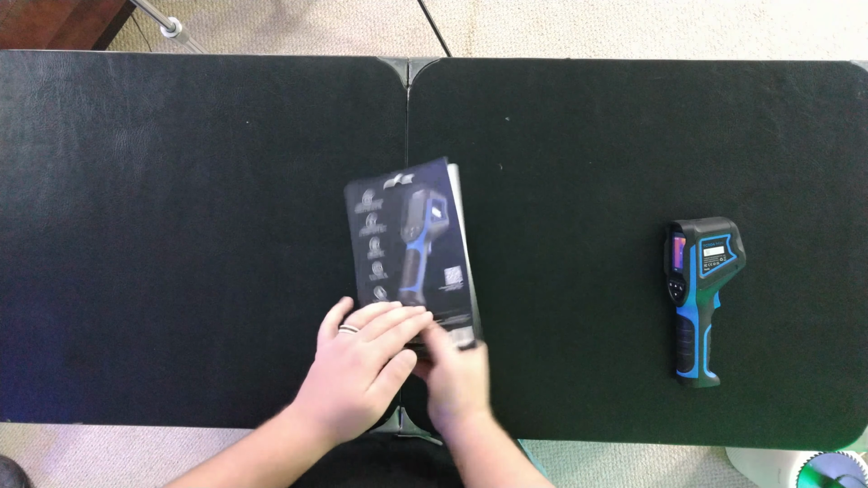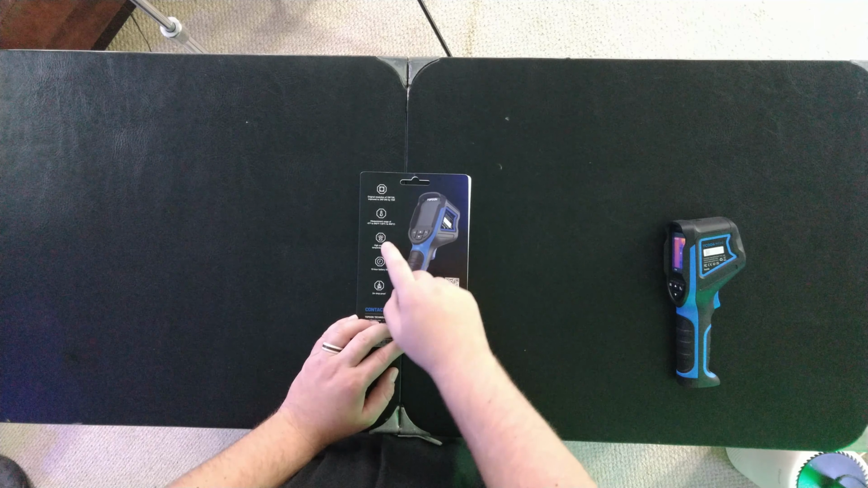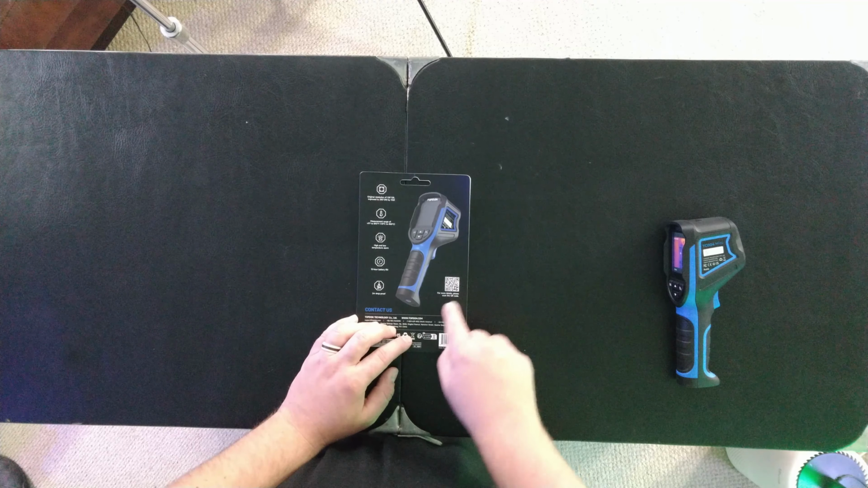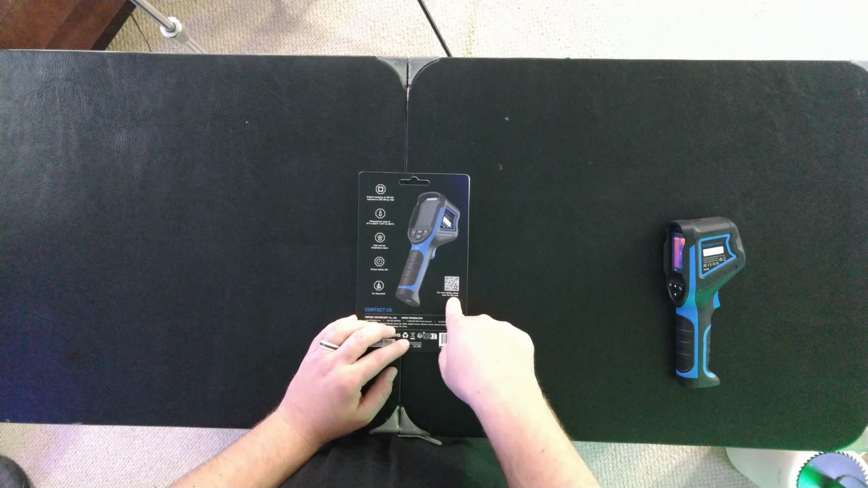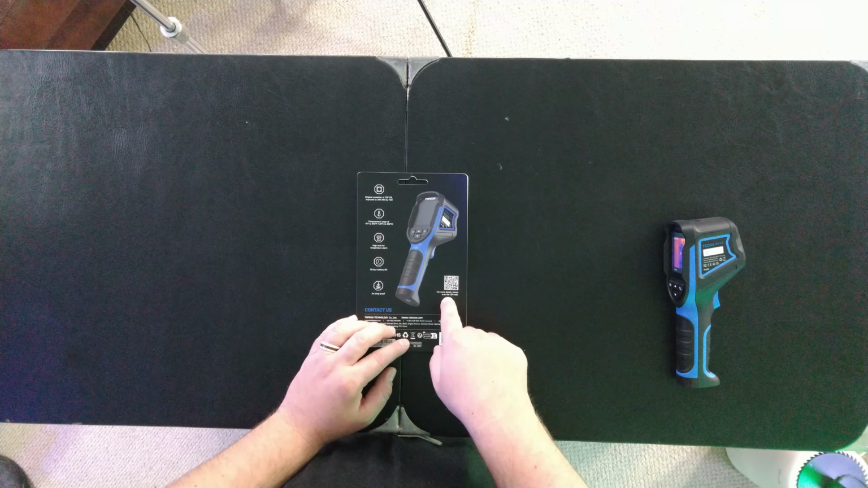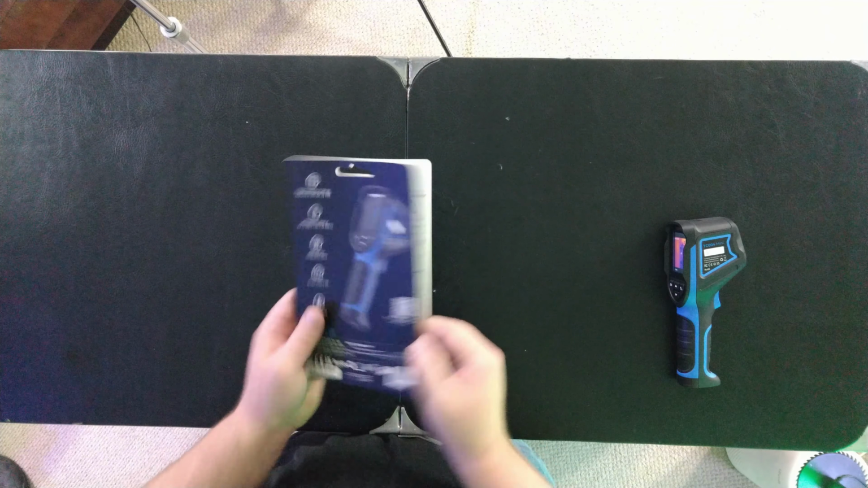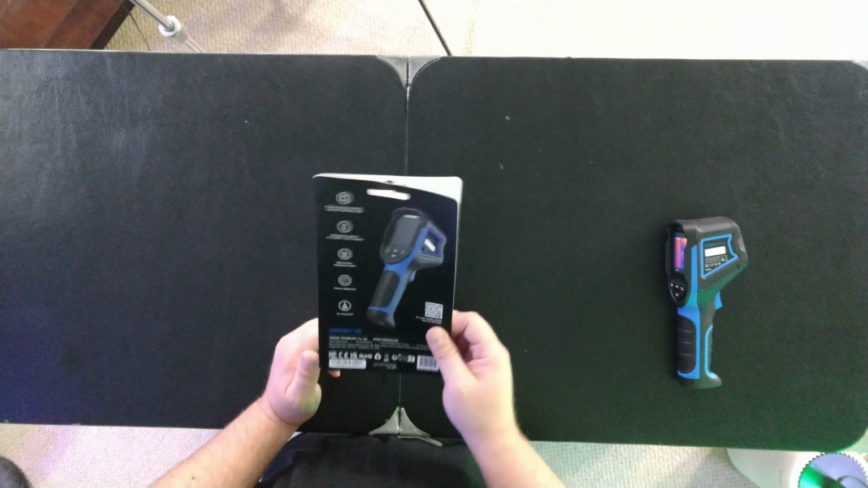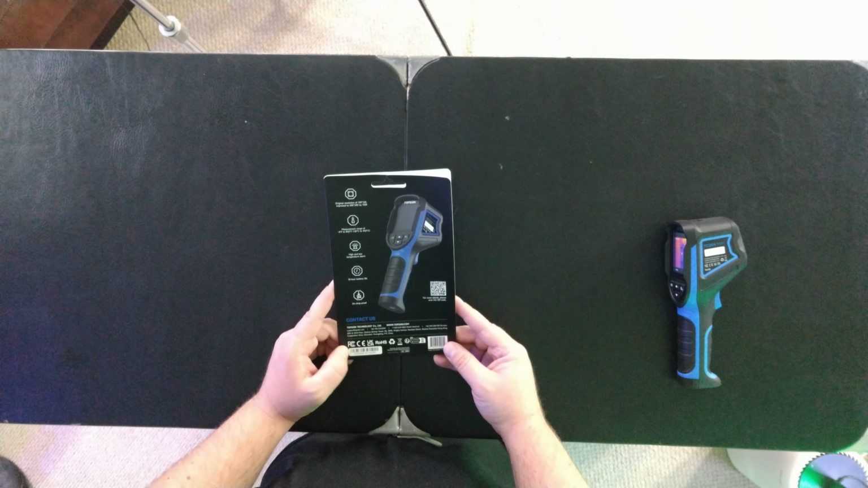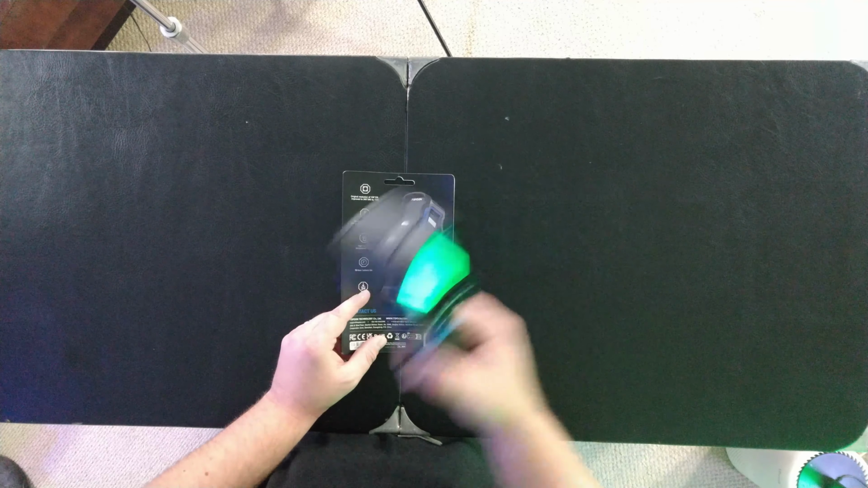On the back side, it does come with a few more specifications, features, and it also has a QR code to be able to download a manual there. I did download that manual, and let me tell you, it's not much more than this, unfortunately. There's a little bit more in there, but it's not enough to where I feel like you absolutely have to download this in order to know how to use this.